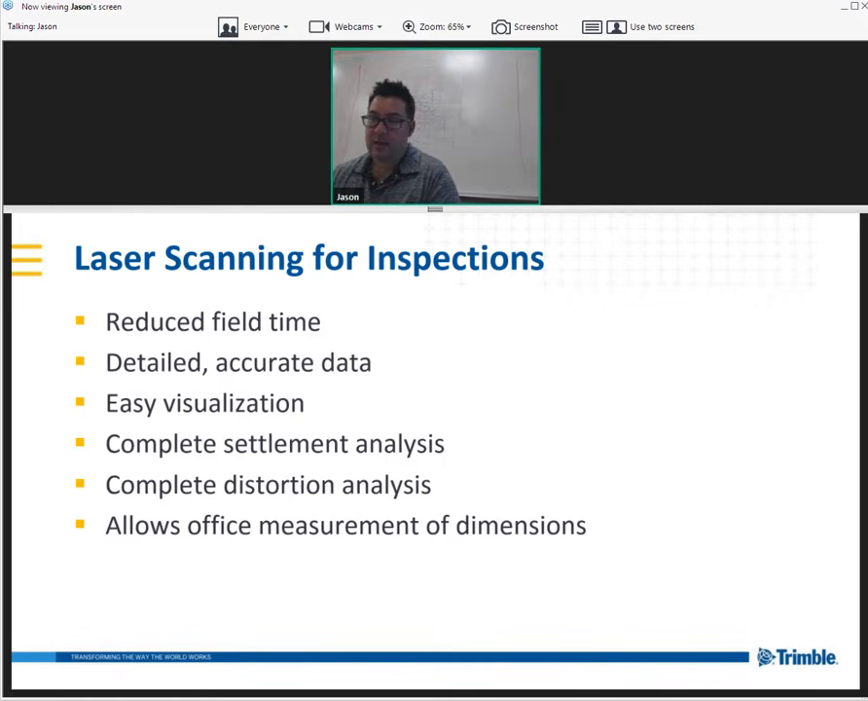In fact, some of our customers that are doing storage tank inspection today, I've asked, why are you doing laser scanning? Is it because of the reduced field time or the safety aspect or the fact that you can send one person instead of two? And they said, to be truthful, most of their clients are requesting laser scanning data now, so they really don't have any choice.